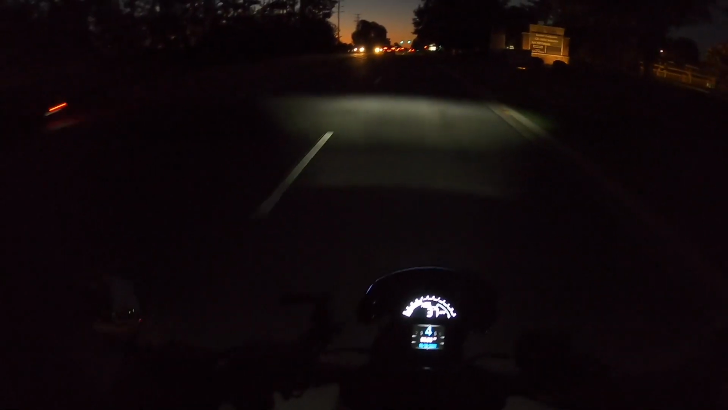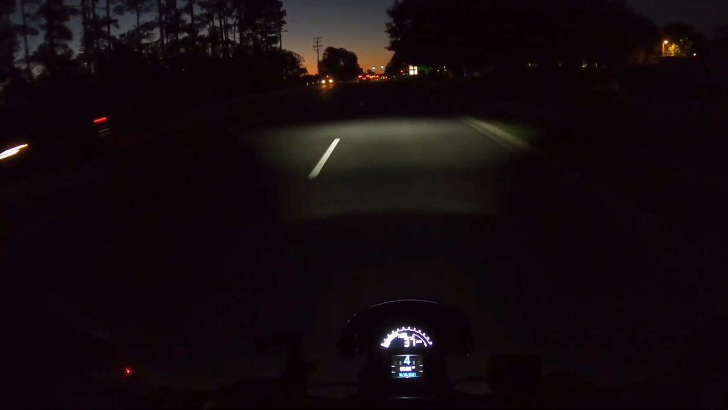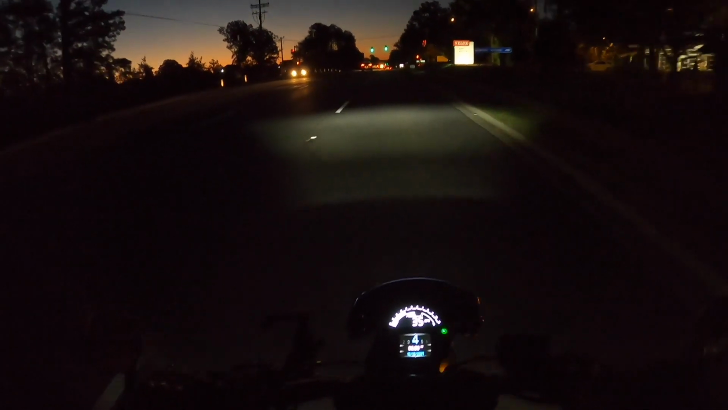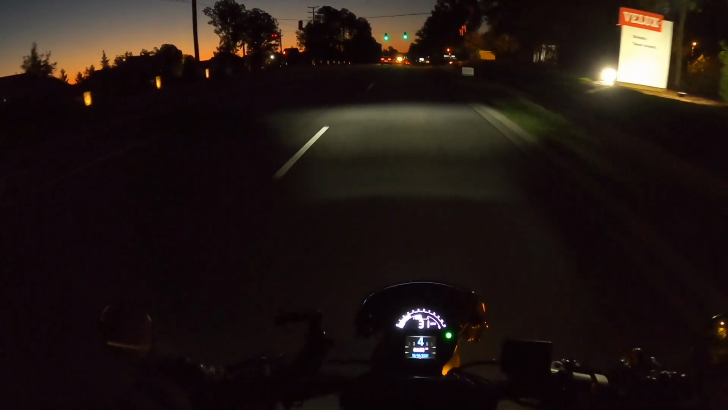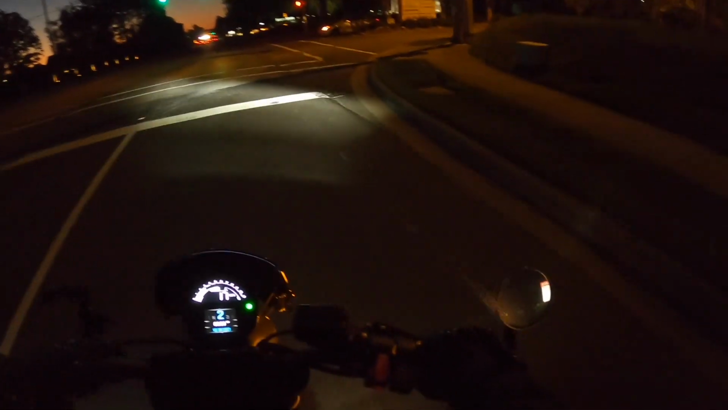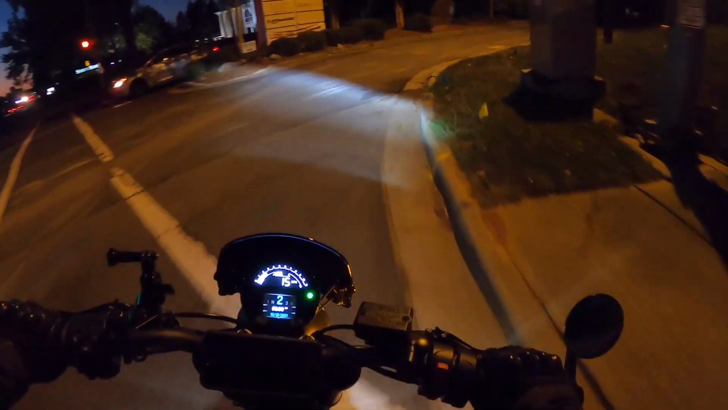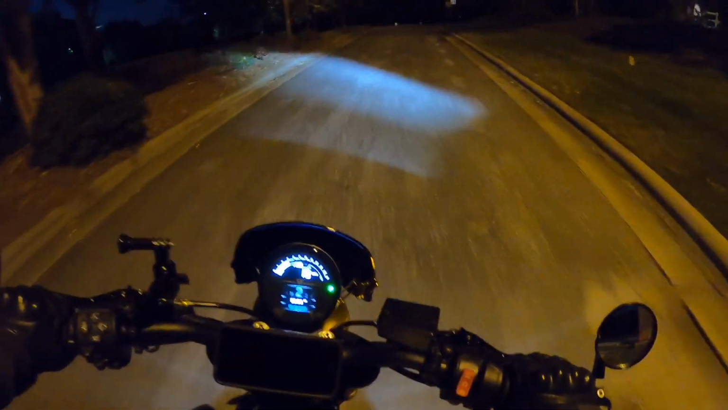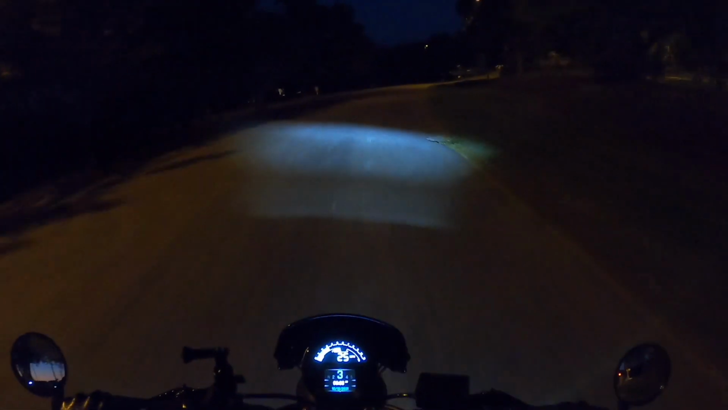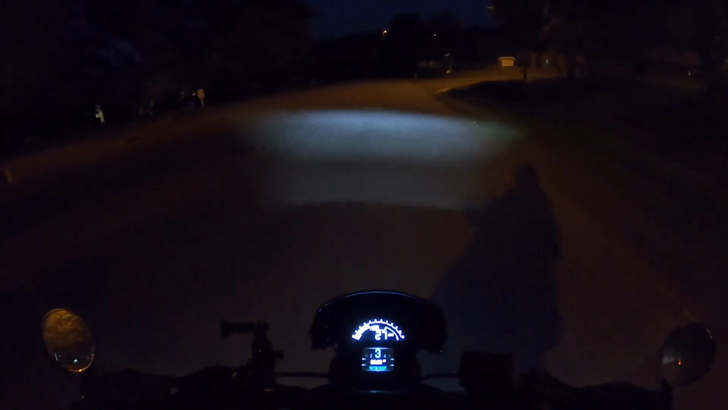See, there's a box right there. The only reason I saw that was because of the other car's headlight. I could barely see it in mine, and if I hadn't seen it earlier, it might have been too late. So anyway, headlight's fine for city riding is my conclusion, but anything else, be careful.